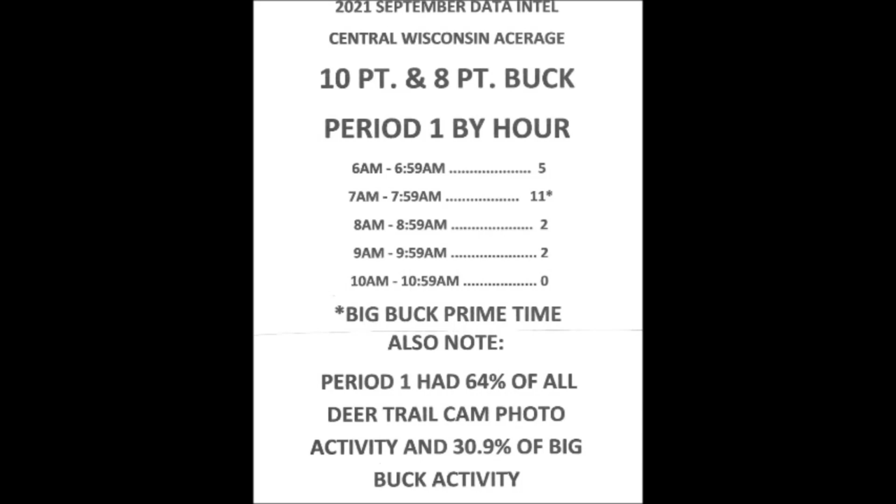Note that all activity for shooter bucks in September occurred between 6 a.m. and 9:59 a.m., with the 7 a.m. to 7:59 a.m. time slot being prime time. An interesting side note for the period 1 is that it had 64% of all deer trail cam activity and 30.9% of big buck activity.